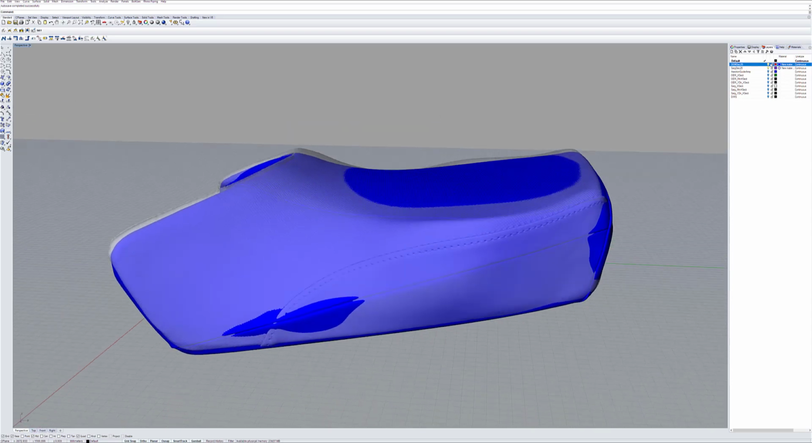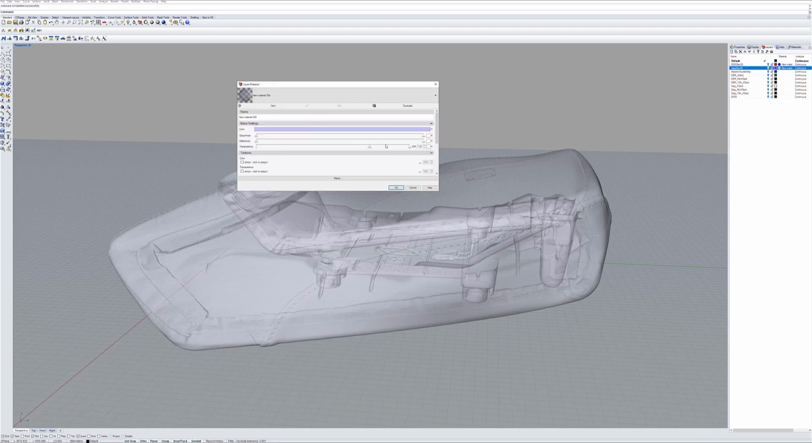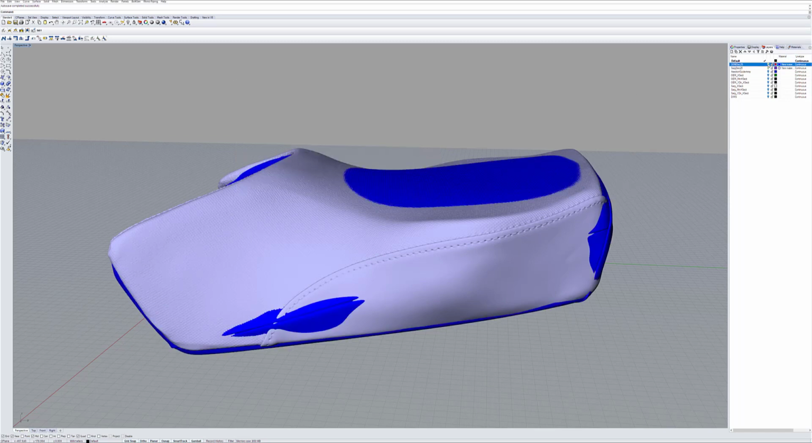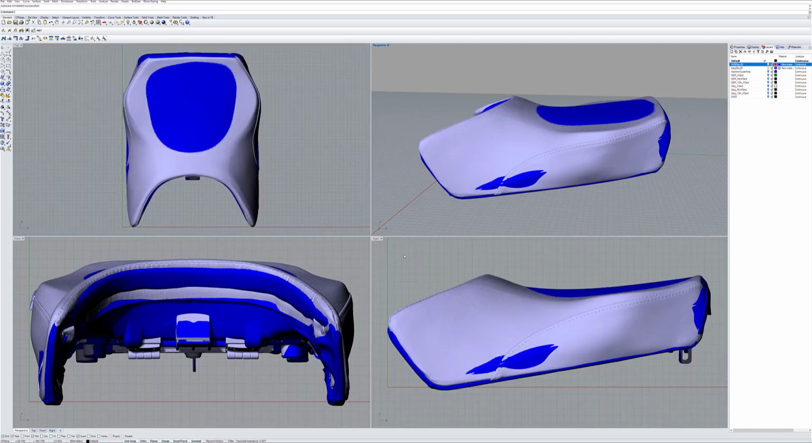So if we kind of toggle the OEM on and off, let's pull our transparency back here. We can see that a little bit better. And we can see, let's go with the 4-port view, and we get a better view there.